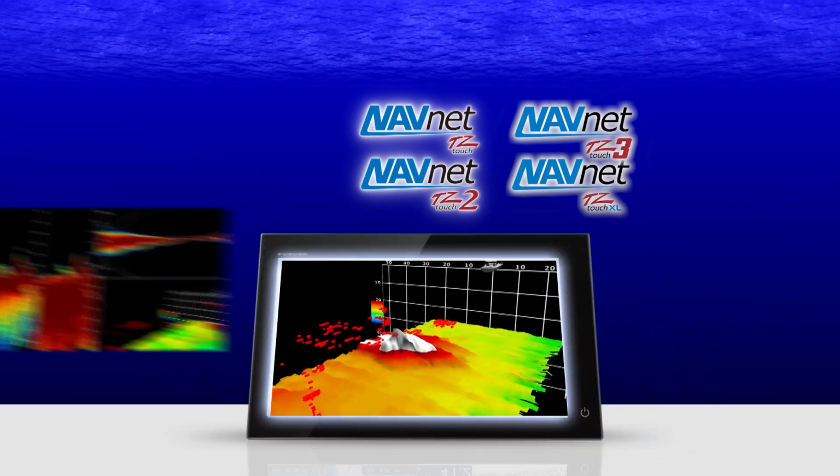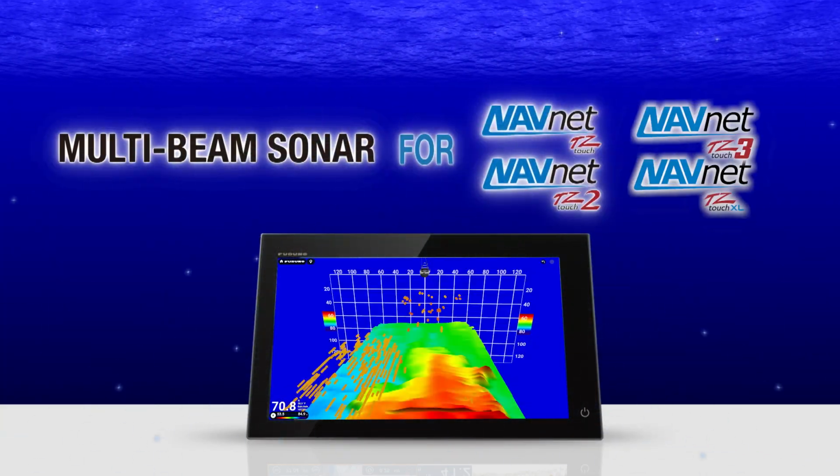Well, the nice thing is the DFF3D will work with any TZtouch2 MFD, any TZtouch3 MFD, and of course all the new TZtouchXL MFDs as well. They're all designed to work with the DFF3D. You can actually have a mixed system, for example, with TZtouch3 and TZtouchXL. So it's pretty cool. You can have the newer charting technology on your XL MFD, yet still retain the TZtouch3 MFDs to run radar, regular sound, or DFF3D. It's nice to be able to do a partial upgrade to get the full capabilities of XL and the existing capabilities of TZtouch3 and the DFF3D as well.